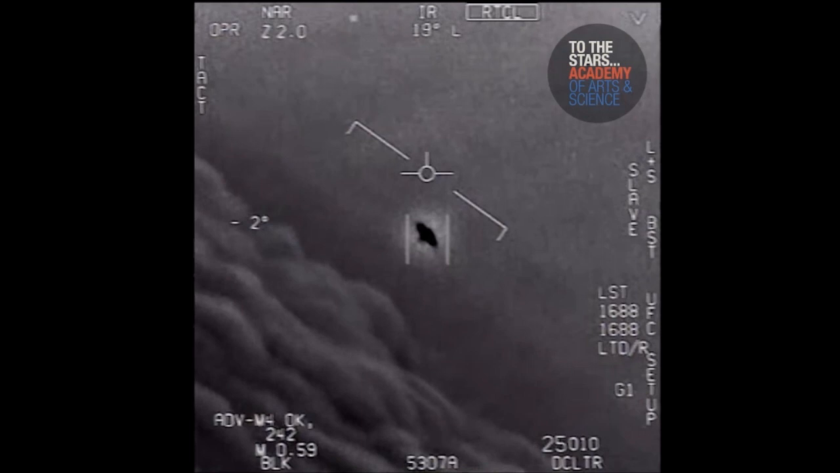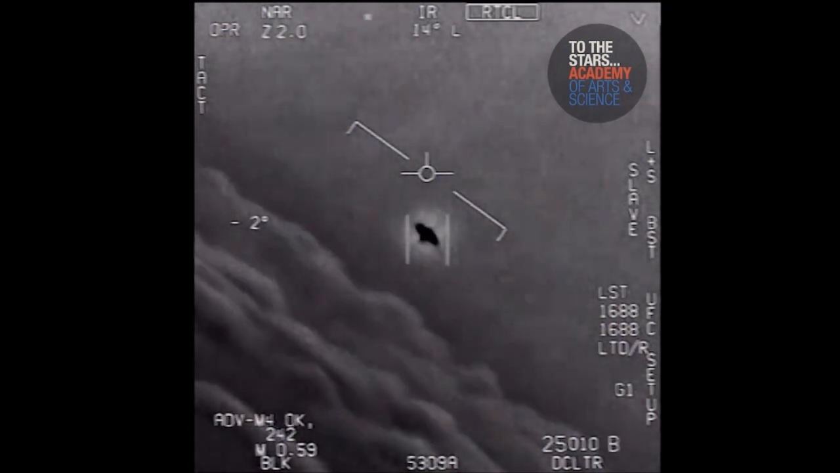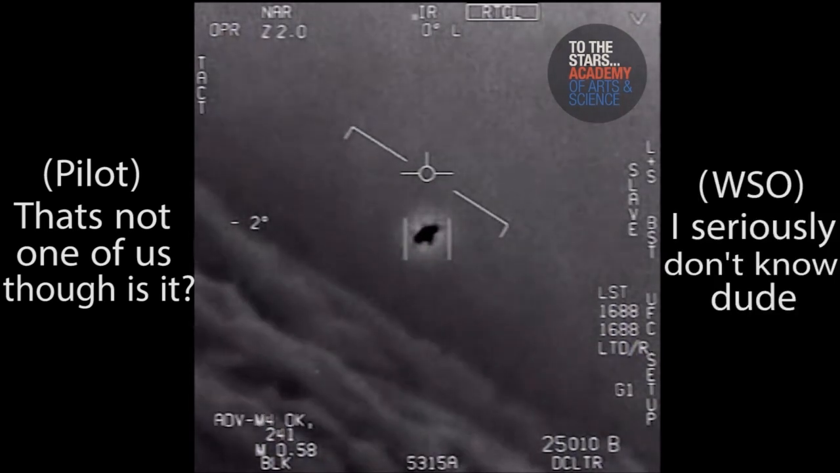of low quality, which of course raises some questions. That's not our LNS though, is it? It's not. That is the LNS, dude. Well, if there's like... Look at that thing!